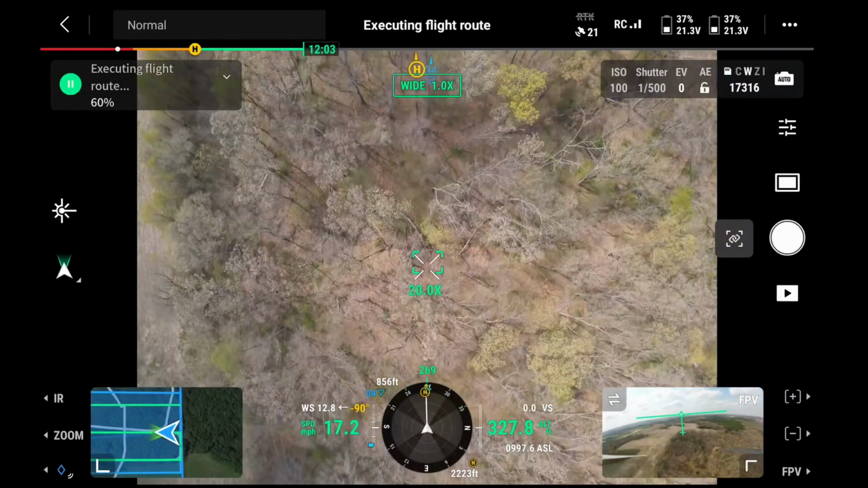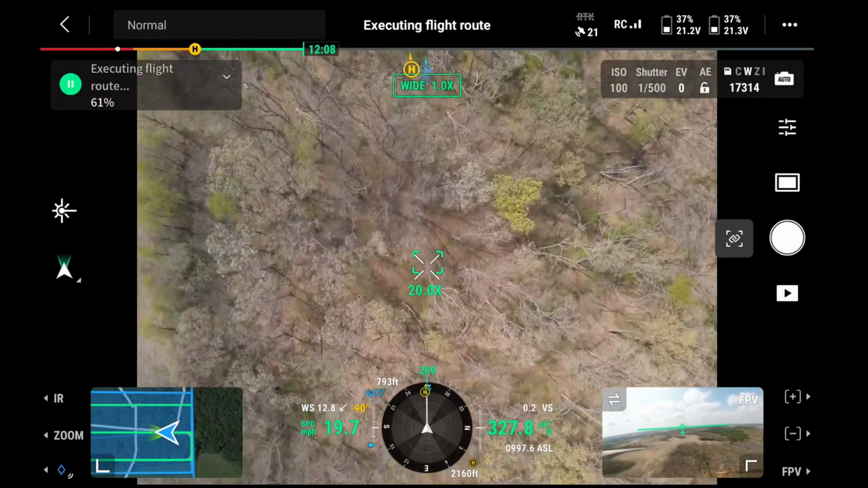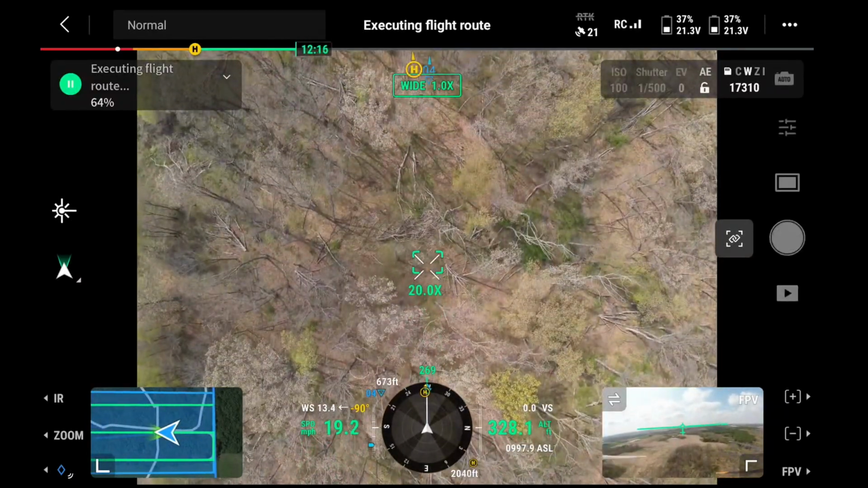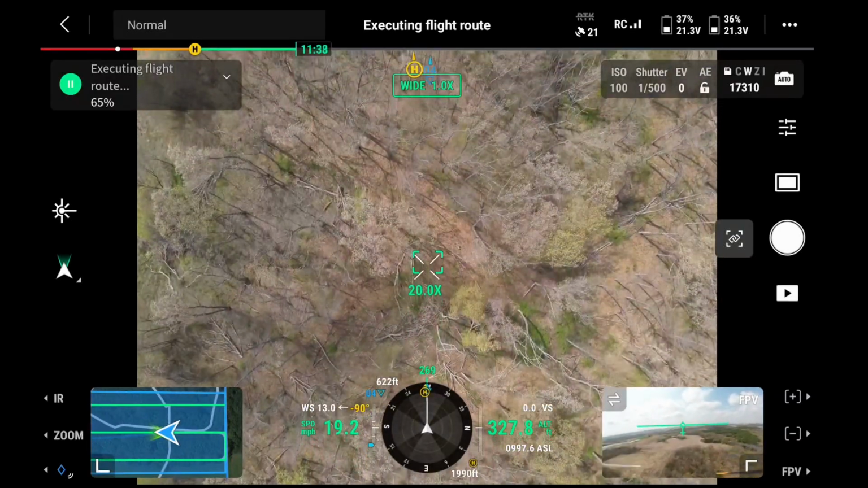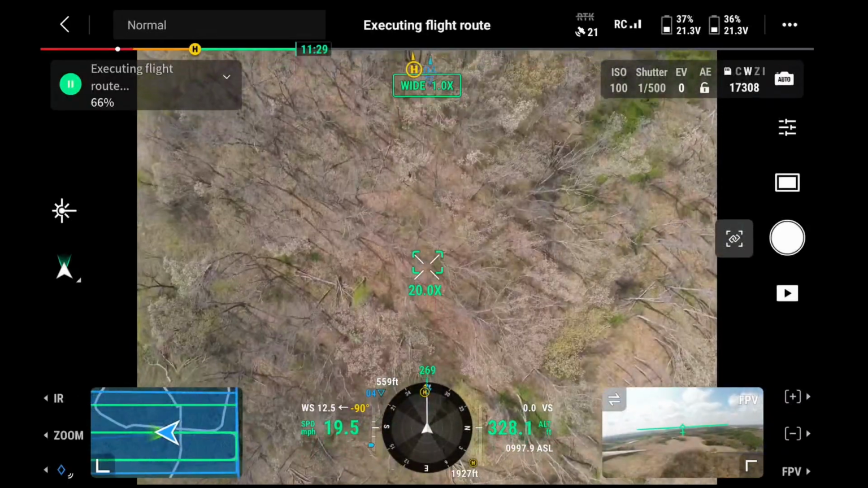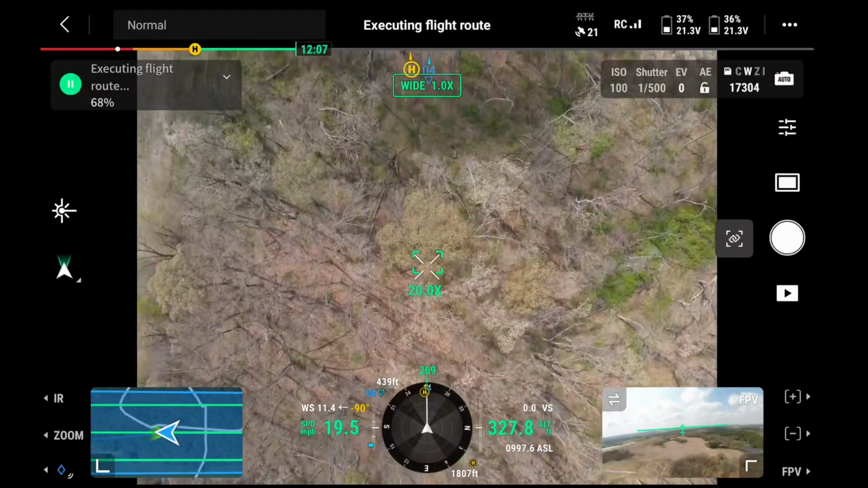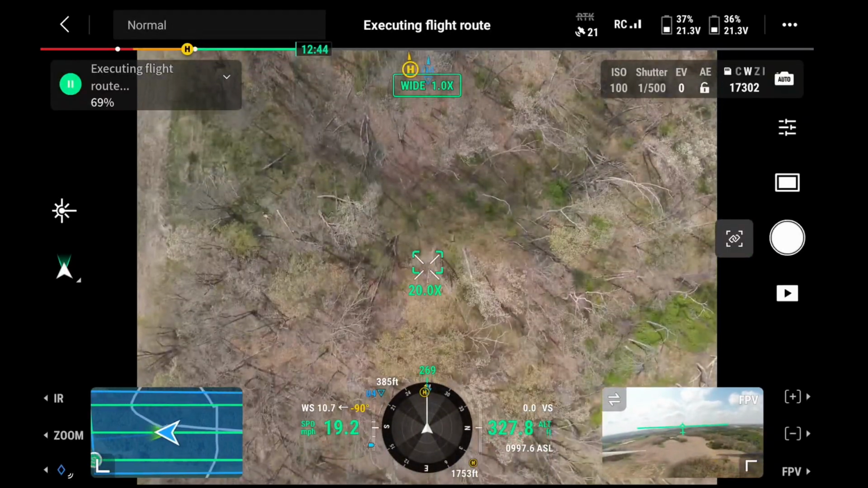So with that being said, also a lot of times your satellite maps are several years old, so if you did some clearing or changed the habitat, it's not reflected in the satellite map, and so this gives you an up-to-date, high definition map.